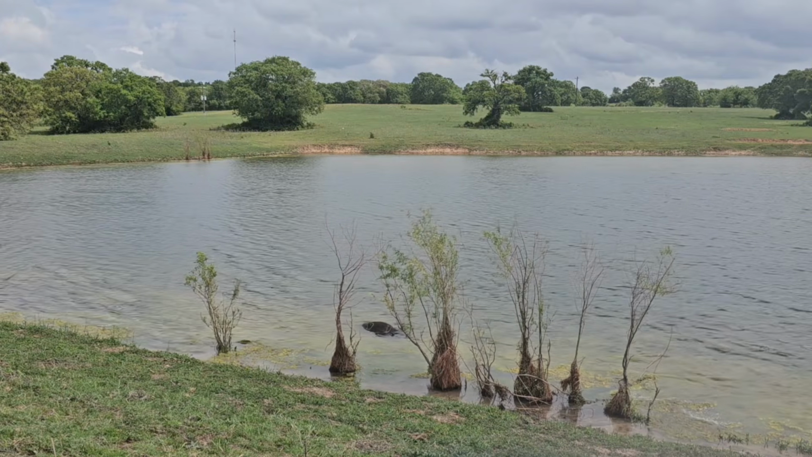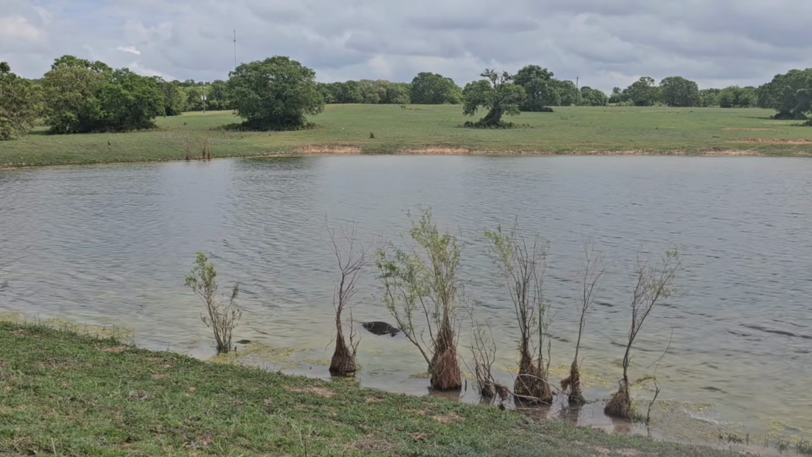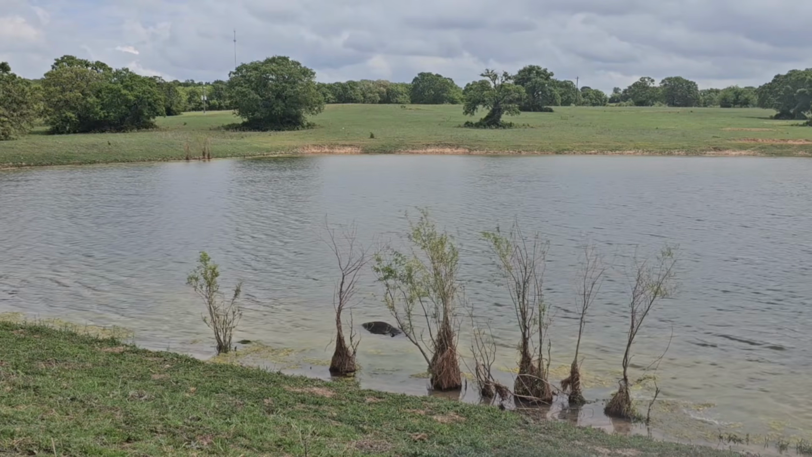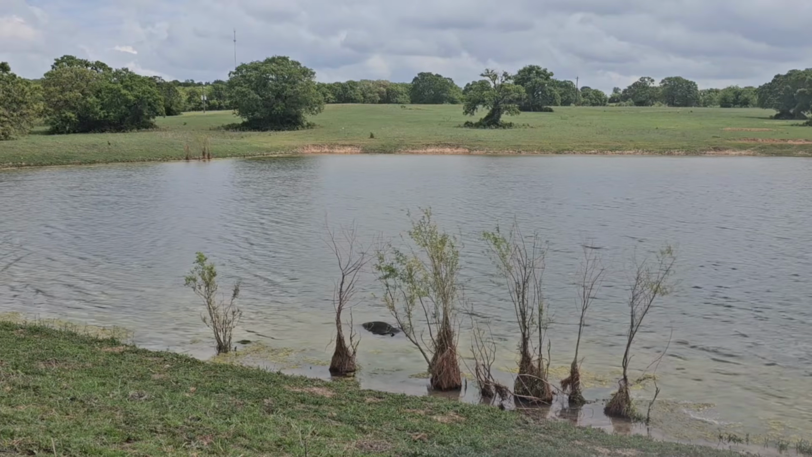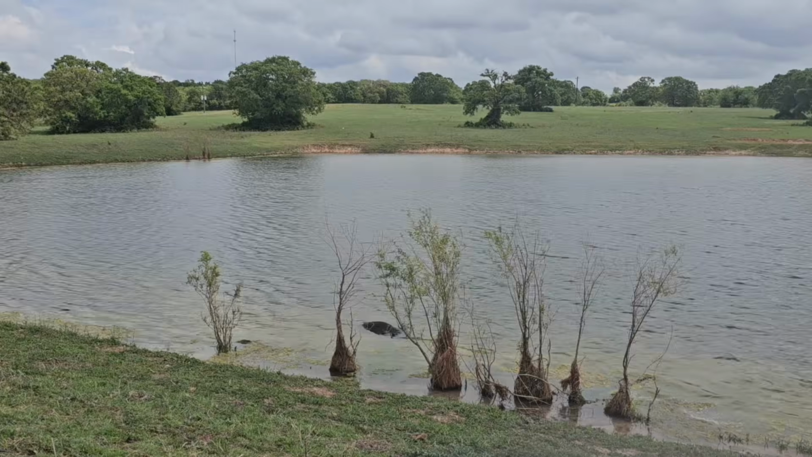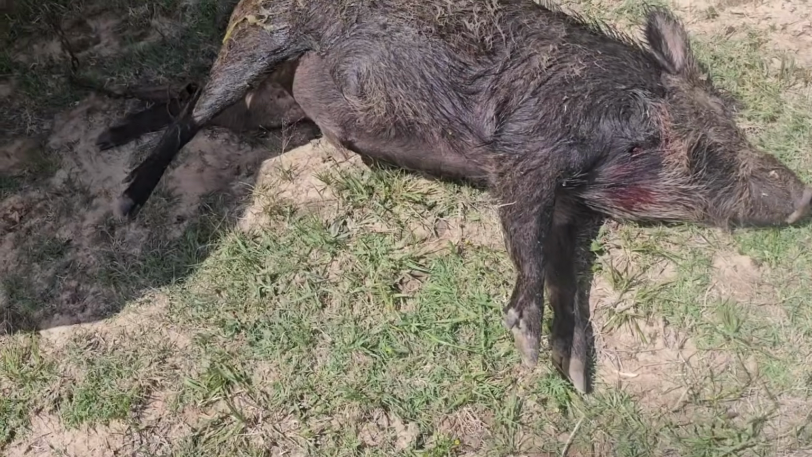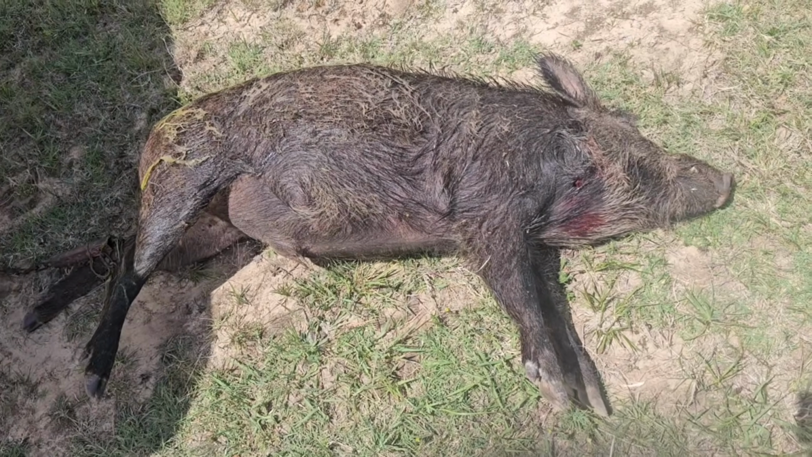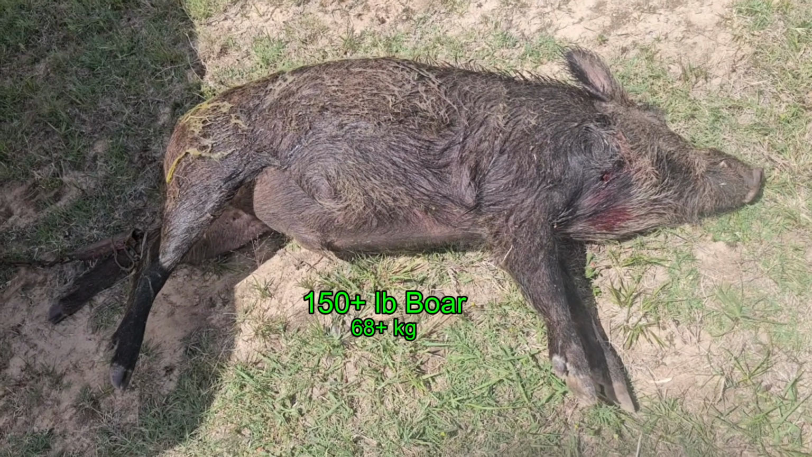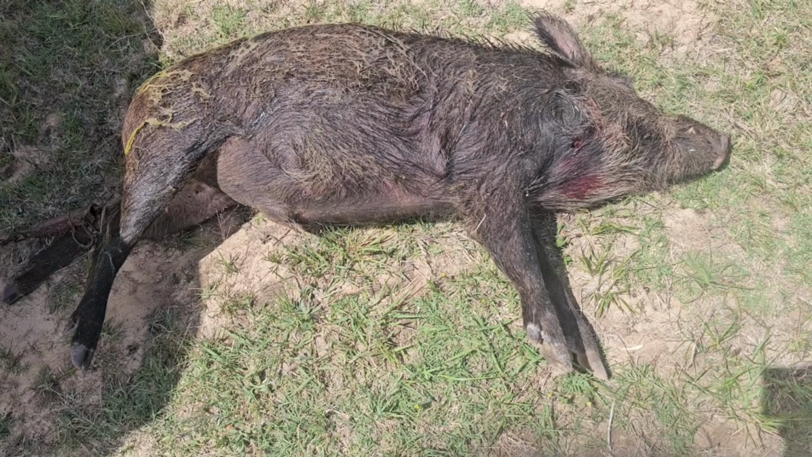The landowner said that it's on a little ledge and that I should be okay. She suggested I get a rake. I didn't have a rake. I'm just going to go out and grab it. This should be interesting. Well, there he is. He's somewhere over 150 pounds, but I don't think by very much. He's awfully bloated.